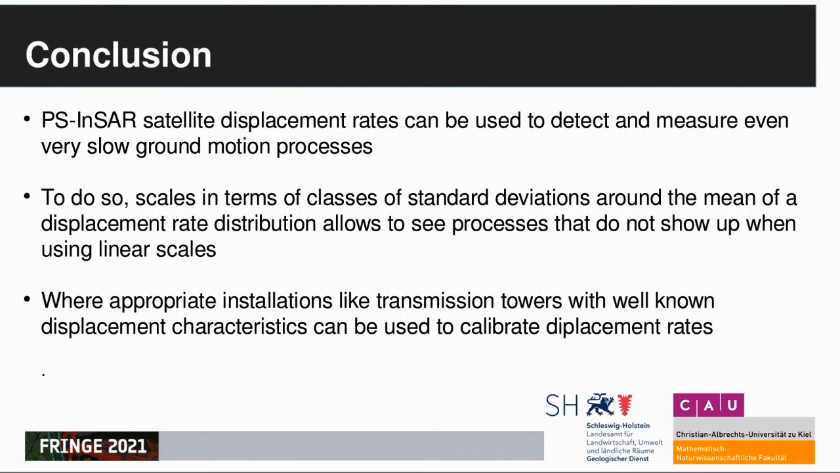To conclude, PS-InSAR satellite displacement rates can be used to detect and measure even very slow ground motion processes. To do so, scales in terms of classes of standard deviations should be used. Where appropriate, anthropogenic installations are useful to calibrate displacement rates.